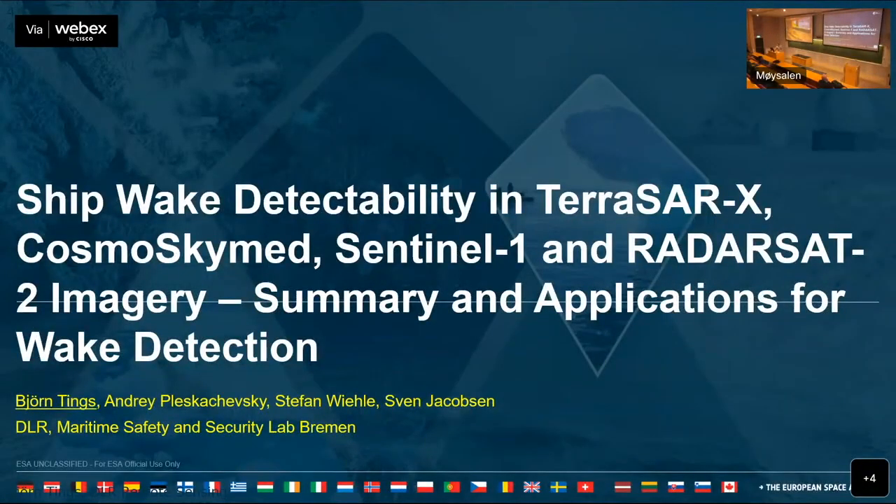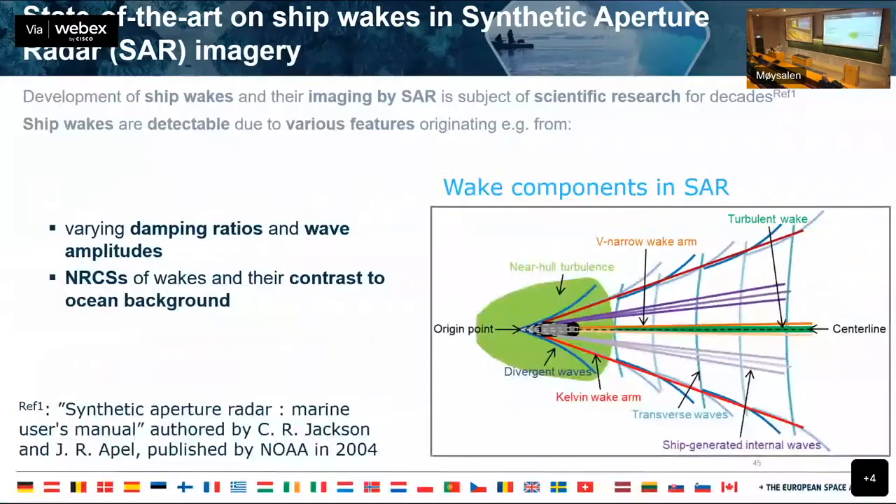The next contribution was on ship wake detection from Bjorn. And he's using many different satellites here: TerraSAR, Cosmo, Sentinel-1, RadarSat. And I'll just quickly summarize these results.